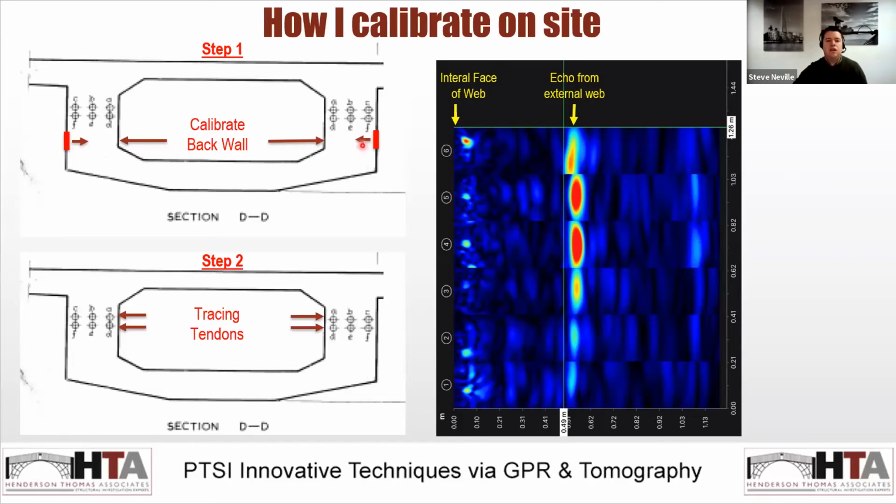So initially, you need to calibrate the gains and calibrate the actual ultrasonic unit. So the way that we do this is we use GPR to locate the tendons, draw them on in chalk, and this was carried out from inside a segmental post-tension bridge. So this is a cell, so we can stand in this section and scan the web here. You've got the tendons in the webs.